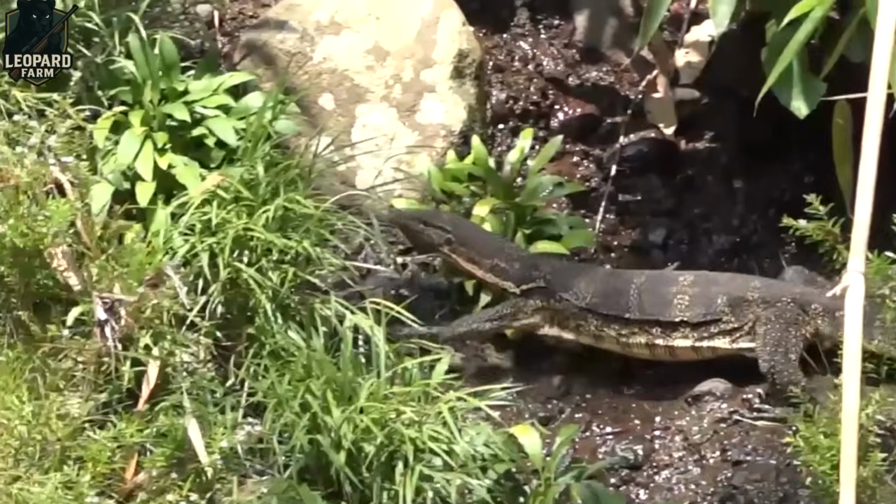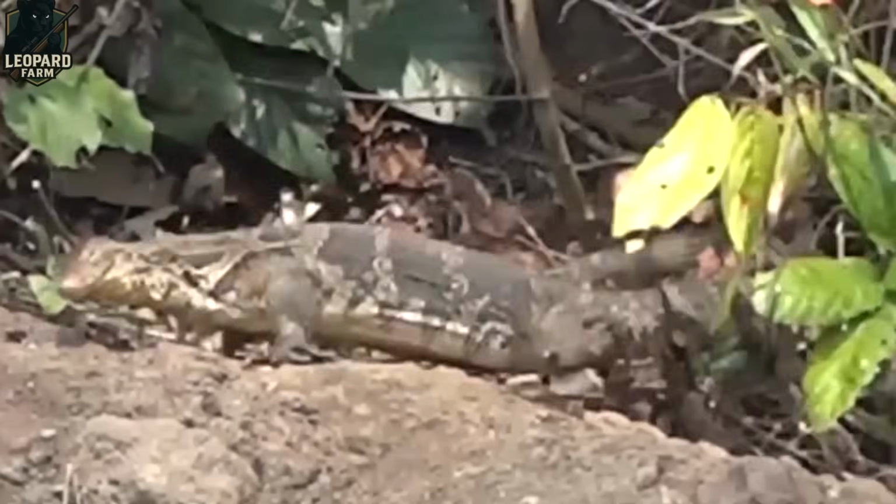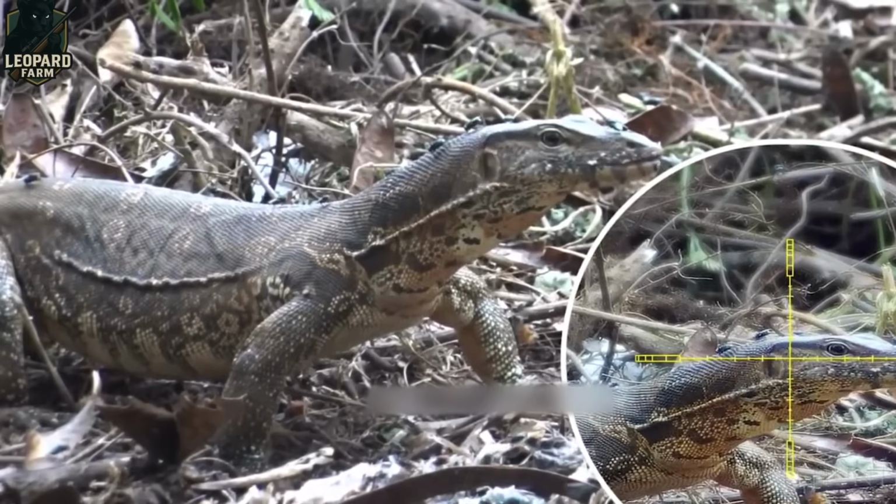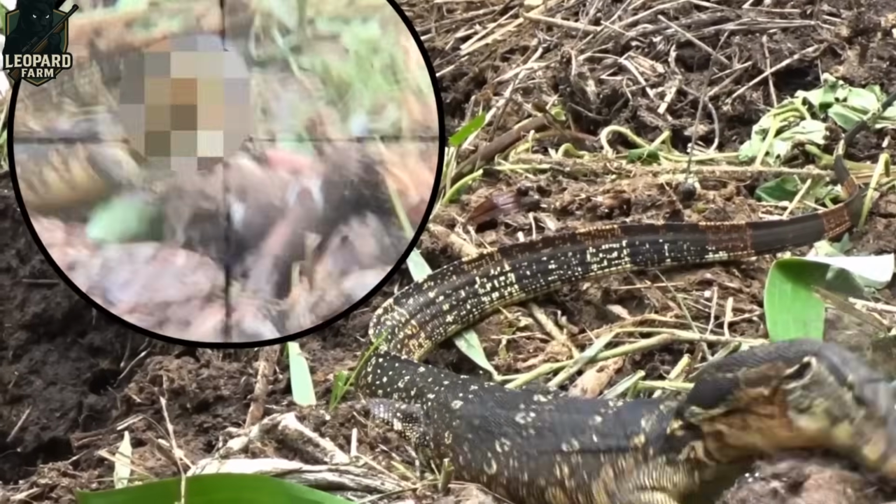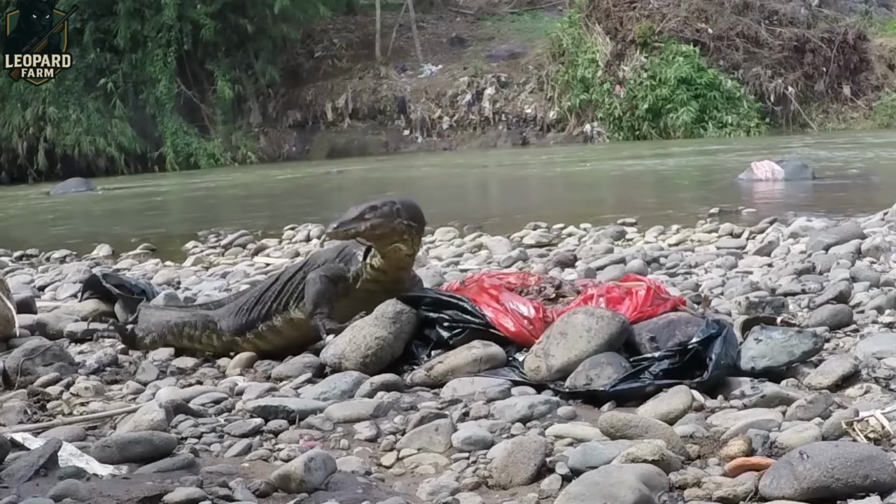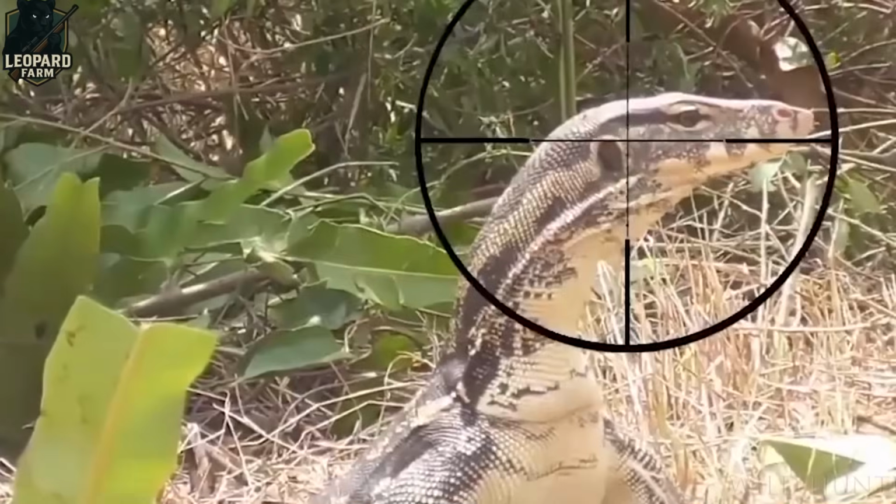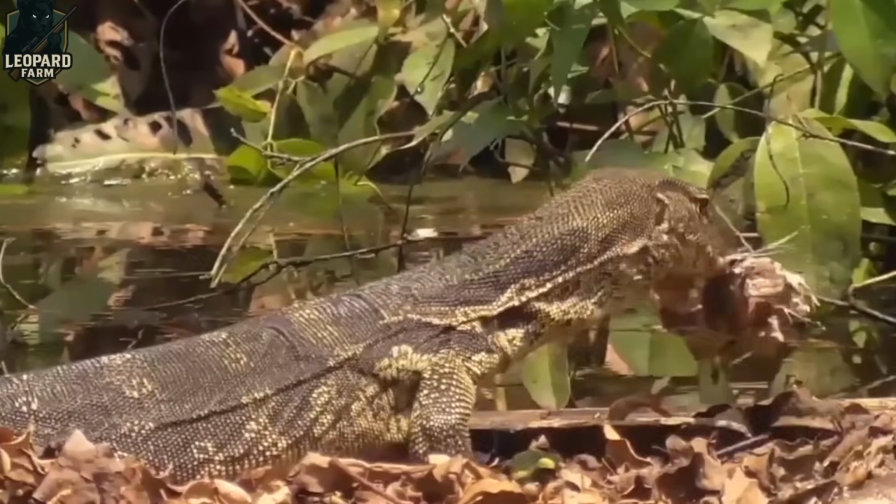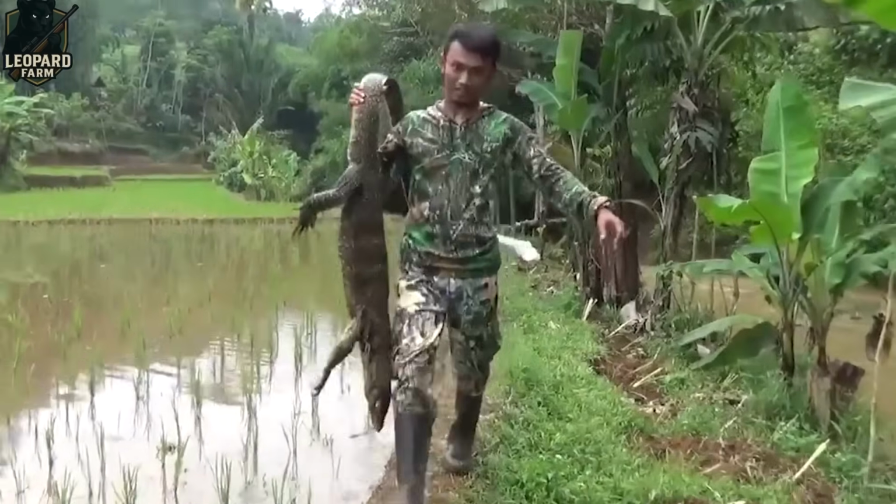But taking on a Komodo dragon is no walk in the park. These giants are lightning fast, ferocious, and wildly unpredictable. In 2024, a chilling incident on Komodo Island drove that point home. A hunter, fresh off a successful takedown, was blindsided by a second dragon lurking nearby. The beast charged, knocking him to the ground, but quick thinking and backup from his team spared him with just minor scrapes. Stories like these underscore the heart-pounding risks of facing off against one of the planet's most fearsome reptiles.